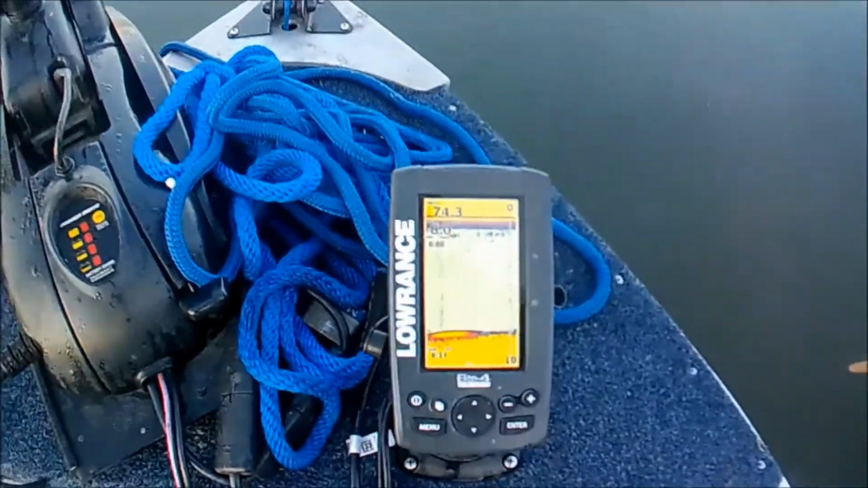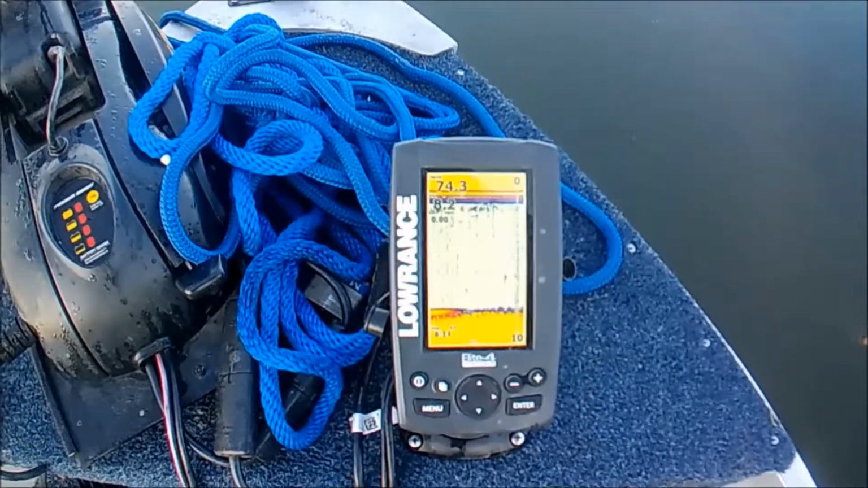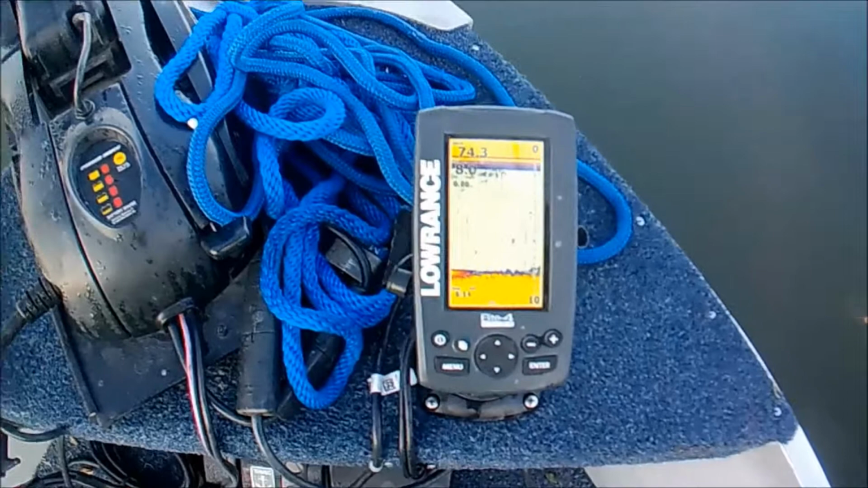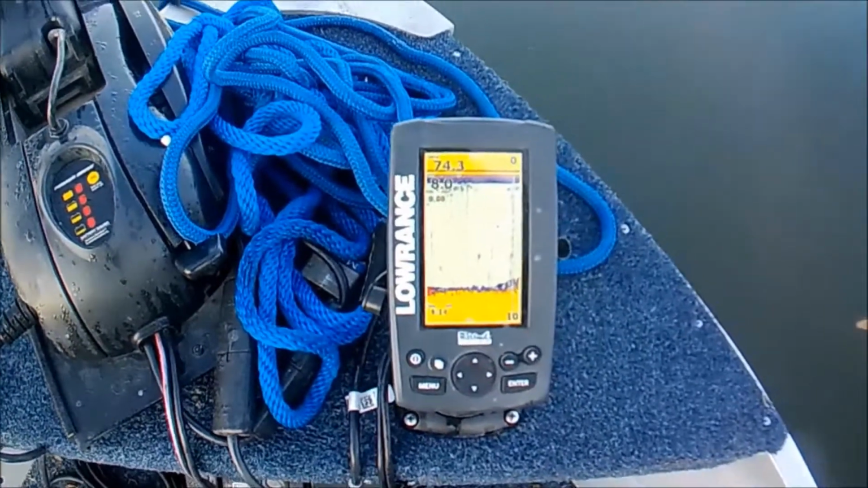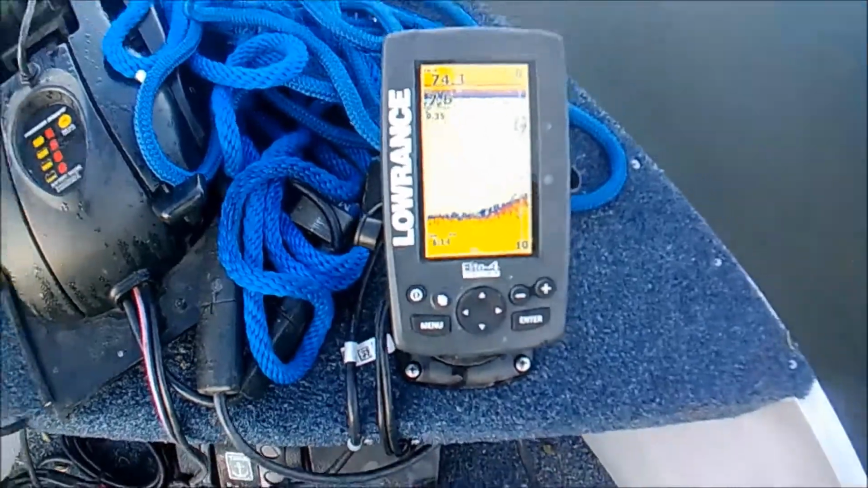Too strong, I could pick it up really easily, but then I get more interference in my camera, or in my fish finder, which I don't want with all these weeds. It'll just show everything up. But that's kind of how you could watch your bait.